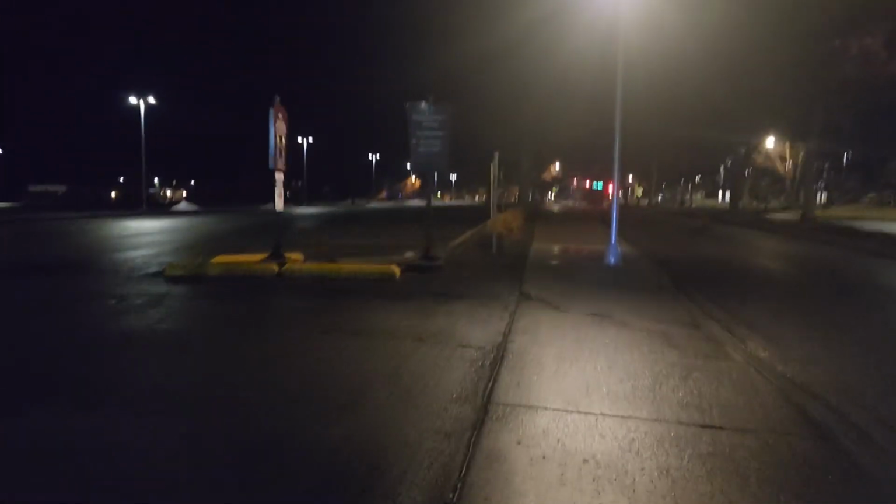Oh, nice, automatic lights. It's actually really nice. Less light pollution, but also when there's people walking or riding down the sidewalk, they have plenty of light when they need it. Just wish the sidewalk had more lights, but they're all on the other side. Which makes sense. That's where the campus is.